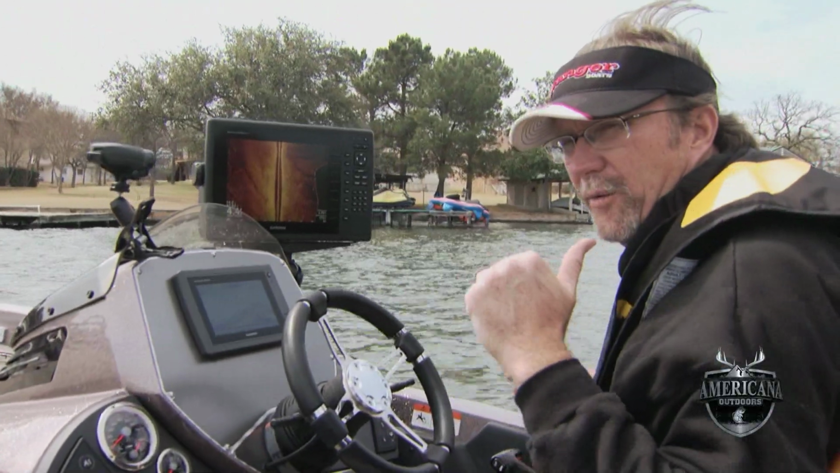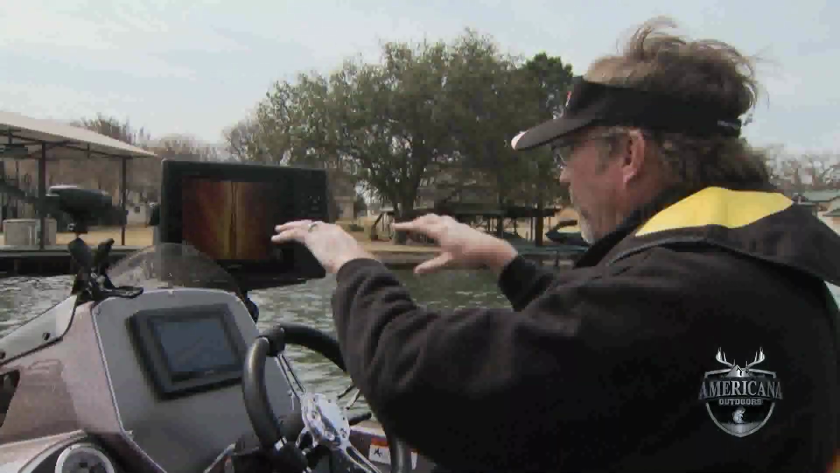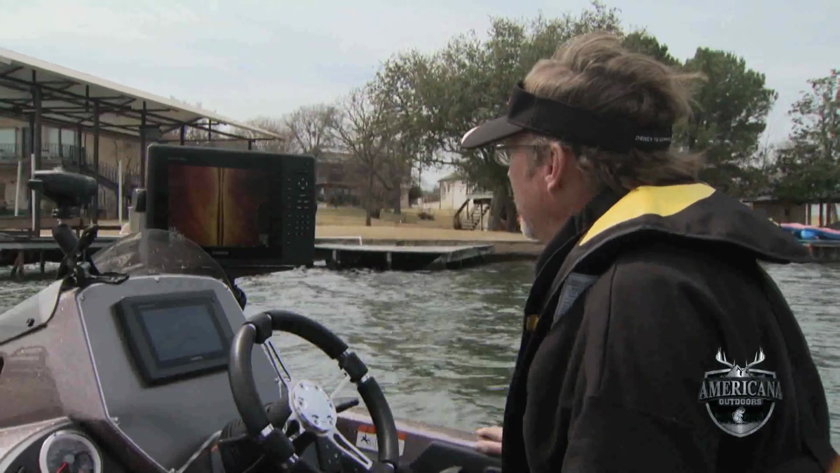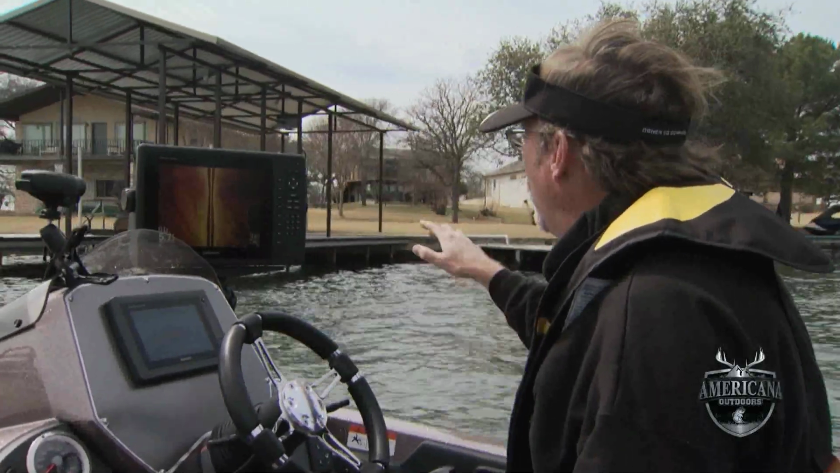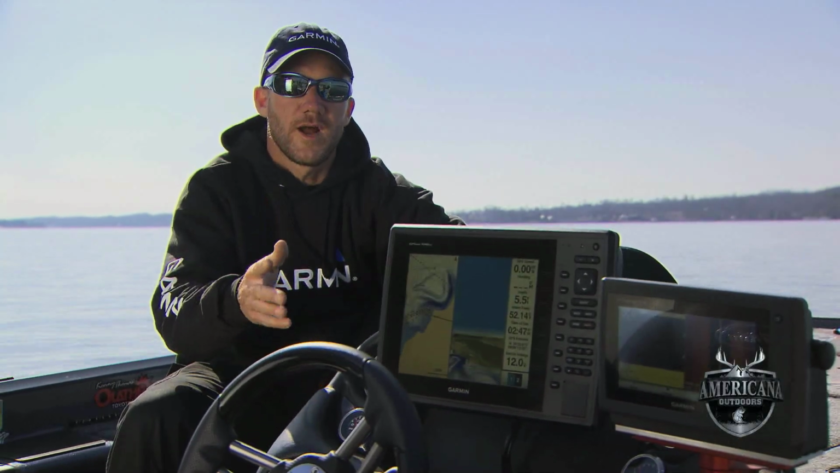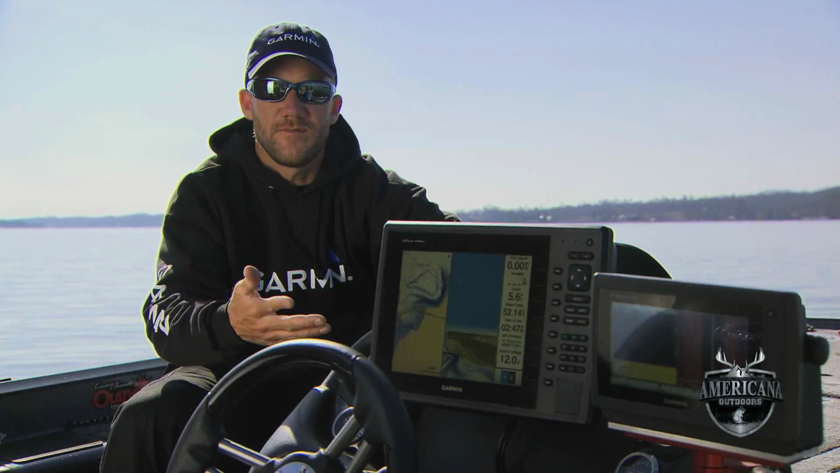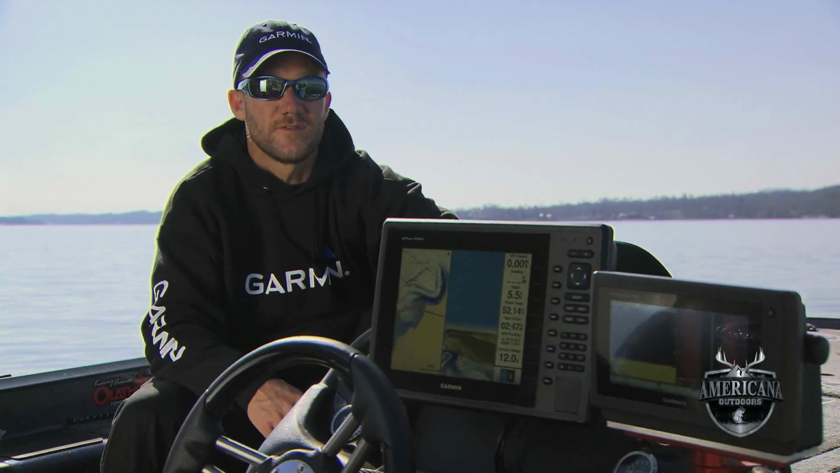As we were coming out of the cove, we could actually see every boat dock that was there, all the little cuts that they made into the bank to build their docks, and now we're actually seeing the posts as we idle by. Finding those little subtleties, whether it's a little brush pile or a little tiny drop or a rock, having side view, that's how you find that stuff, and Garmin's is the best by far.